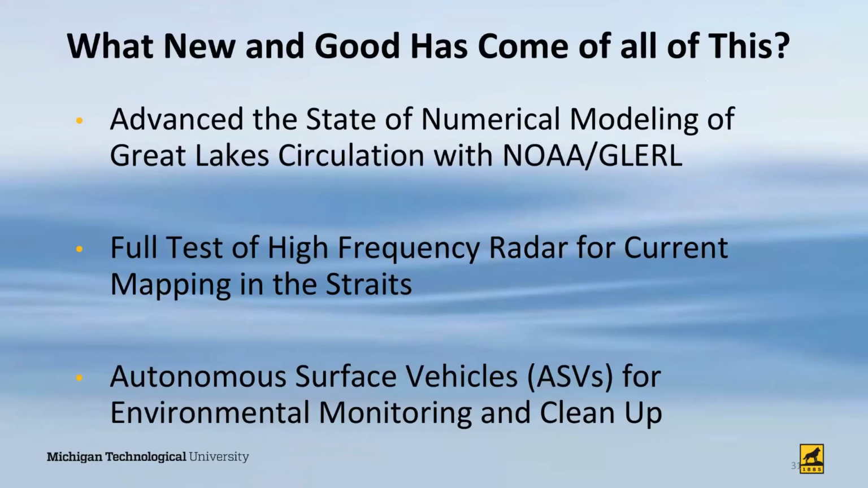So, not to end on that extremely negative note, there is some good that has come of this. We have greatly advanced the state of numerical modeling in the Great Lakes, again, with a very strong collaboration with NOAA GLERL. We have just recently tested high-frequency radar for mapping the currents in the Straits of Mackinac, and I'll share some of that with you very shortly. And then we continue our work in autonomous underwater and surface vehicles for environmental monitoring and cleanup.